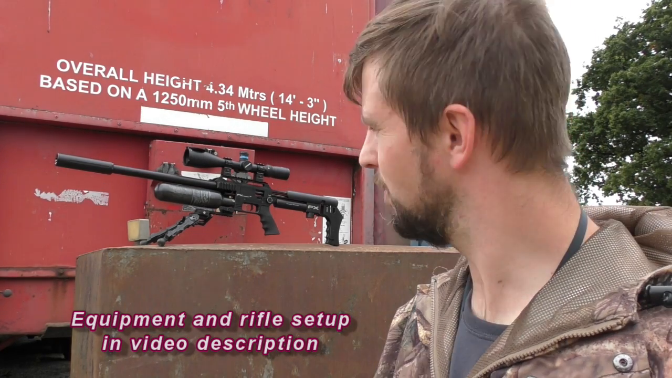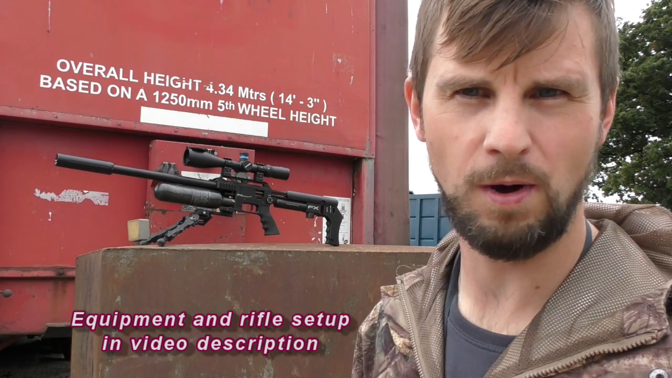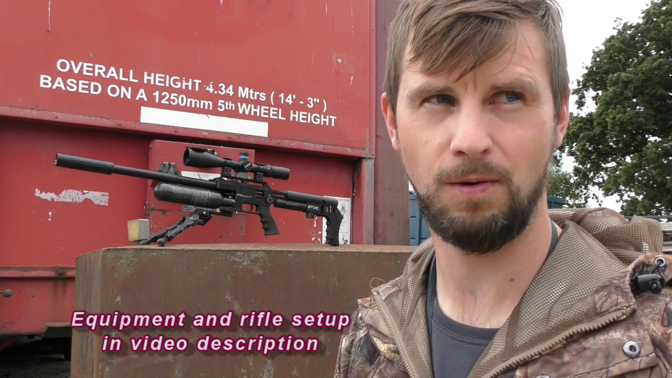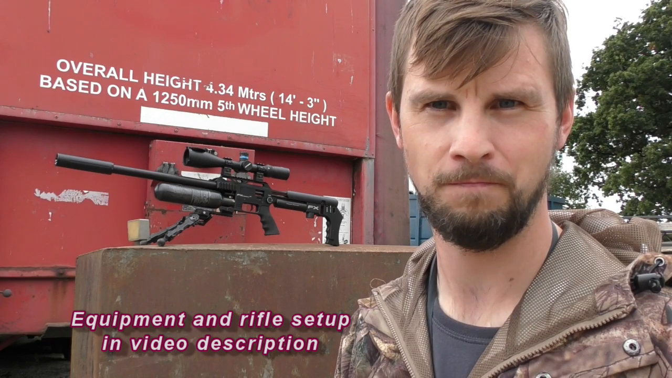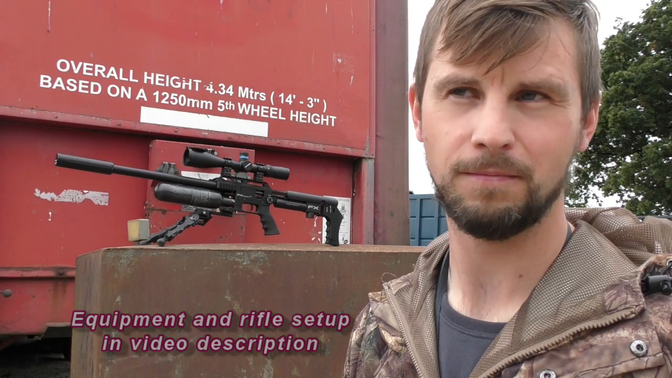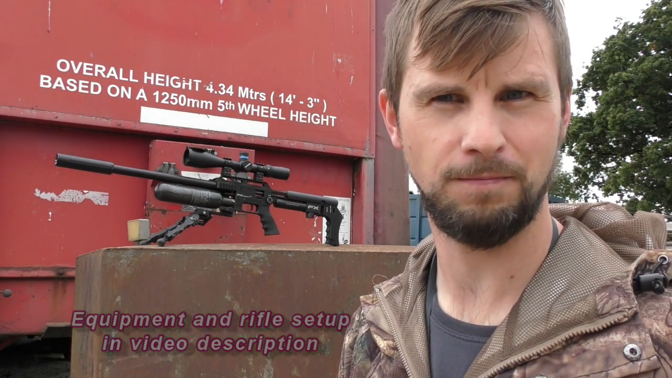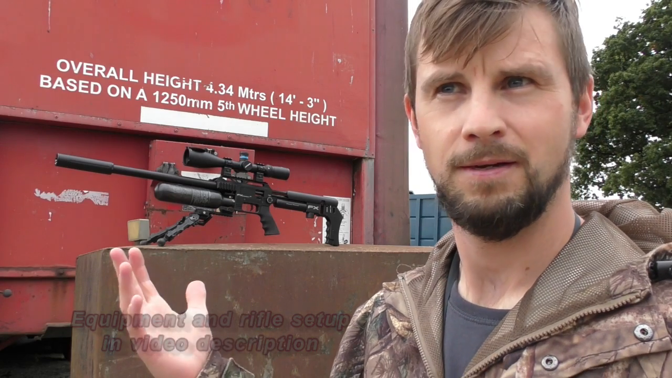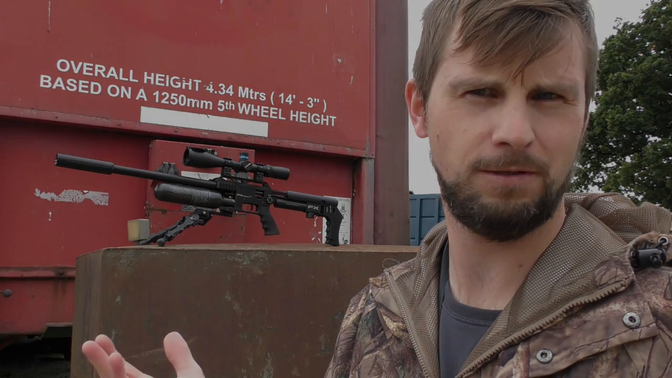I'm going to try and get a few with the Impact, shooting some Wildman slugs, 34 grain, so that'll make quite an impact, I can imagine. But we're going to find out, and then later on I'll just get my Air Arms out because I can't use this in every spot. So just going to sit and wait, see if I can get a couple, and wait for Lofty to turn up, and then have a bit of a mishmash of what rifles I'm going to use.